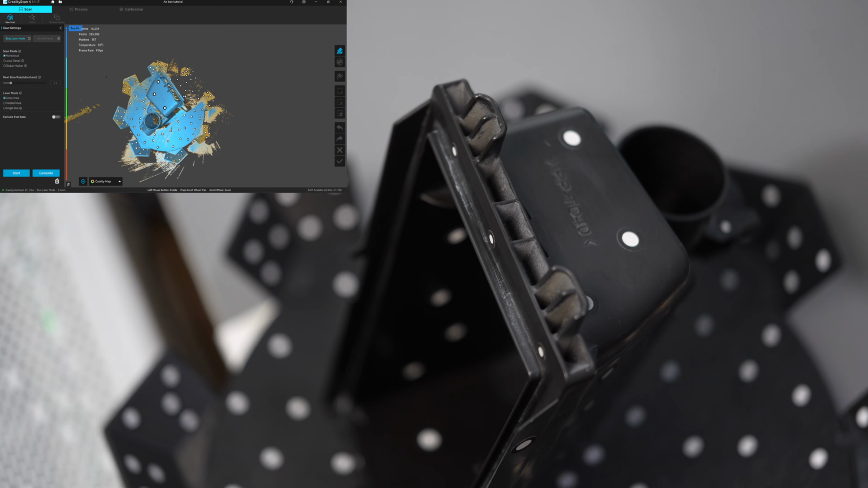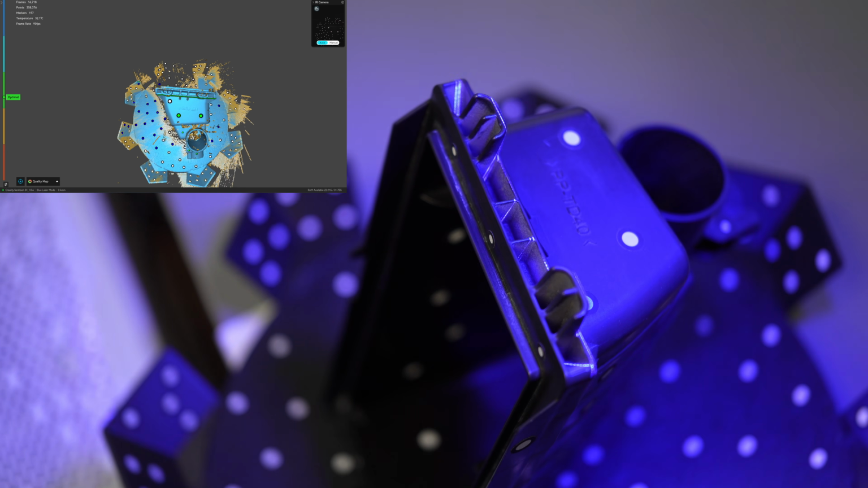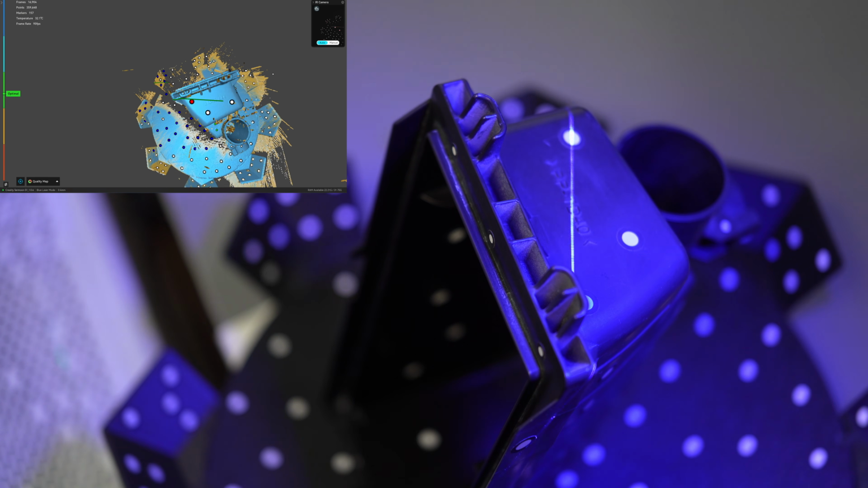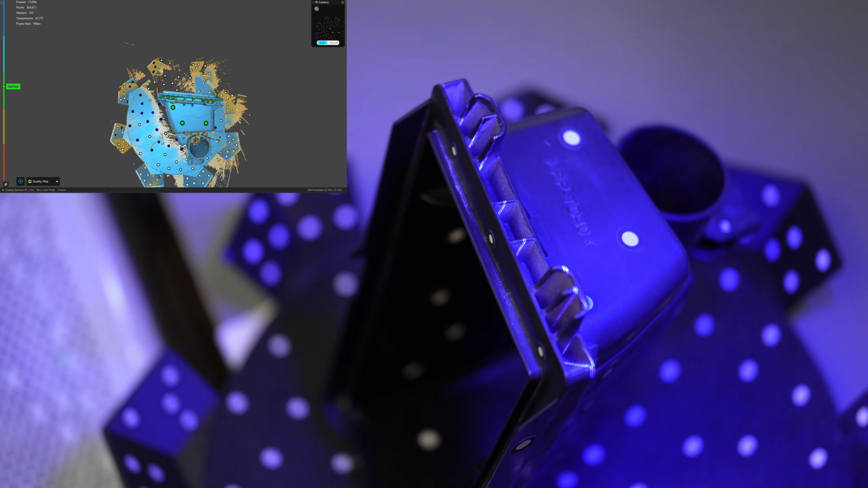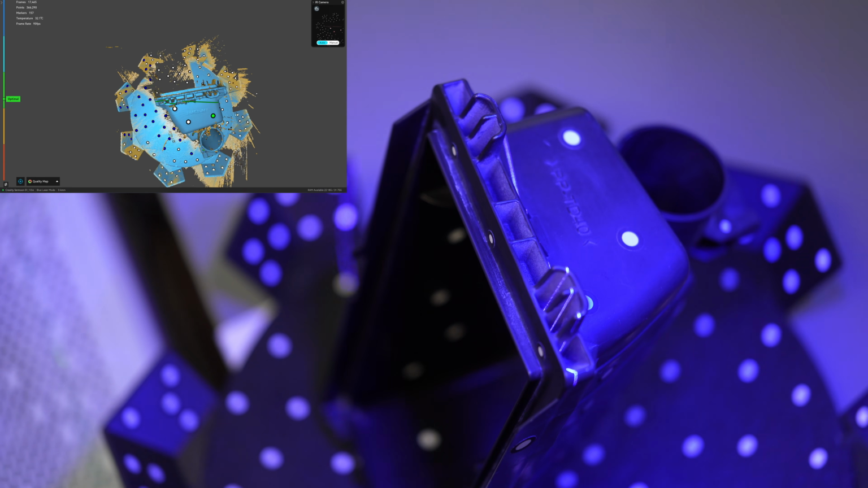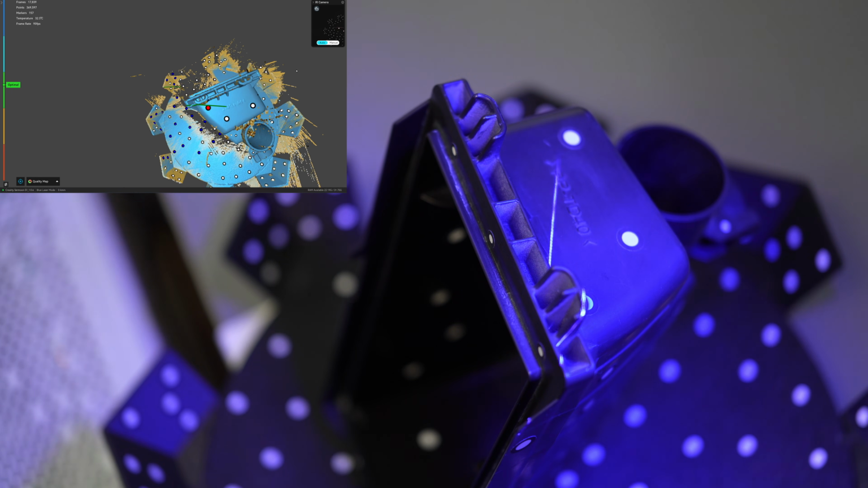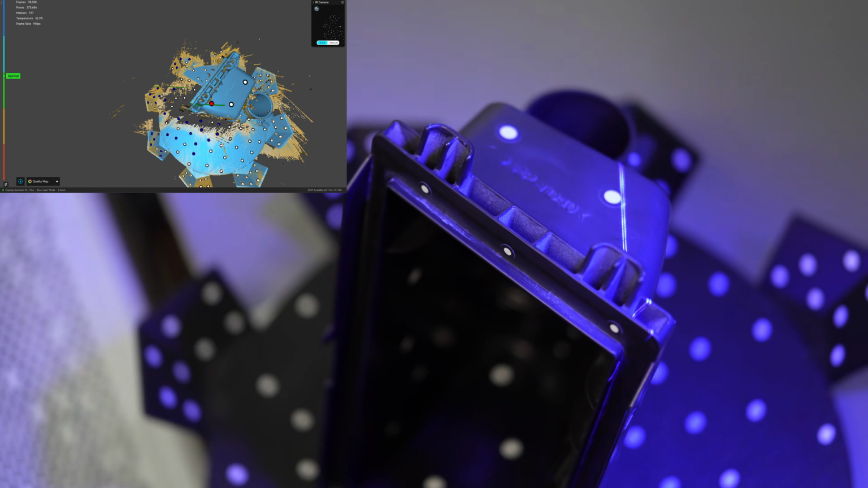I'm going to use a single line to scan the inside of the pocket. This pocket like this, when I use Raptor Pro, you can't scan it.